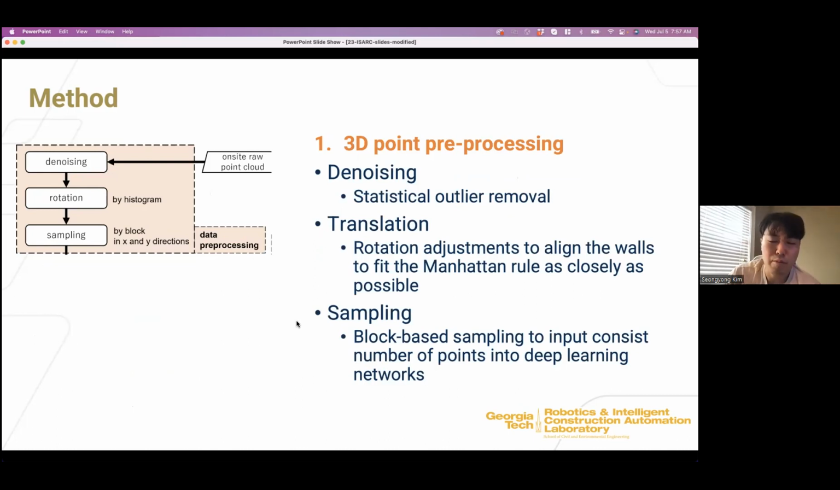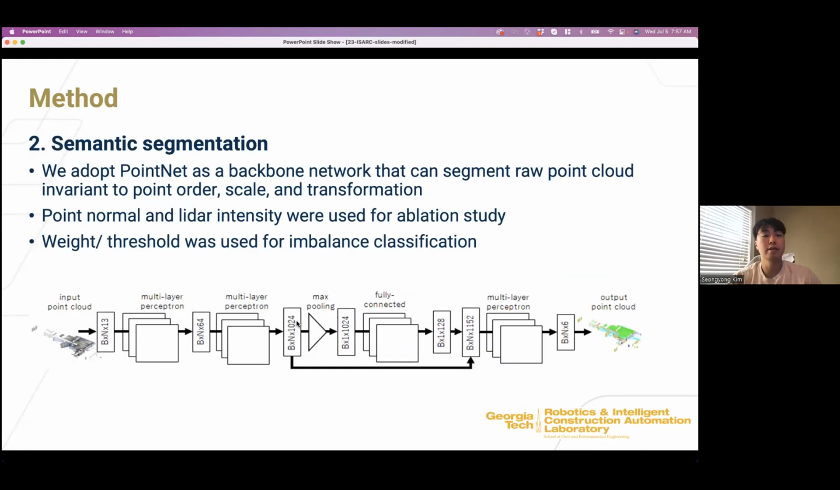The purpose of this rotation is to align our 3D point data set to be perpendicular and parallel as much as possible to the X, Y, Z axes. And the sampling means that we use sampled points because of the computational limitation. So this part is the preprocessing, and then we apply the semantic segmentation.